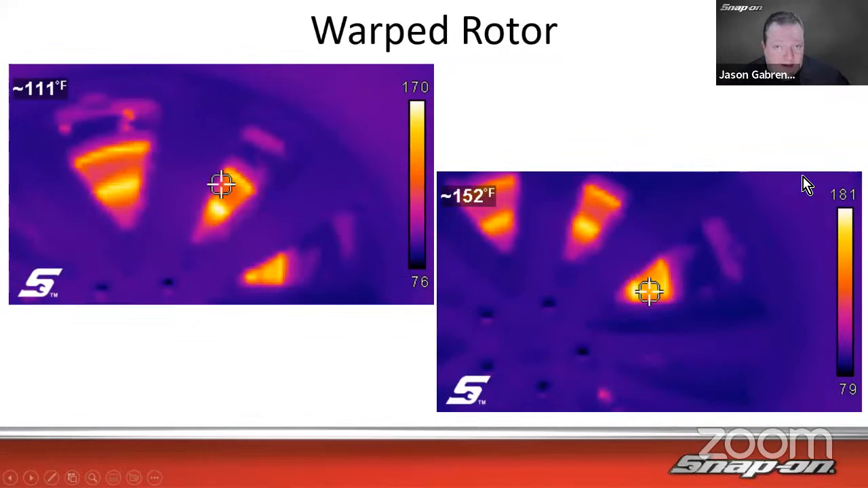This one's on my car. I did my brakes not that long ago in the spring, and they don't have a lot of miles on them considering, and I have warped rotors in the back. I know it's got to be in the back because, of course, we're not doing the thing with the steering wheel. We feel it in the seat and maybe in the pedal. Right? Feel it in the back rotors.